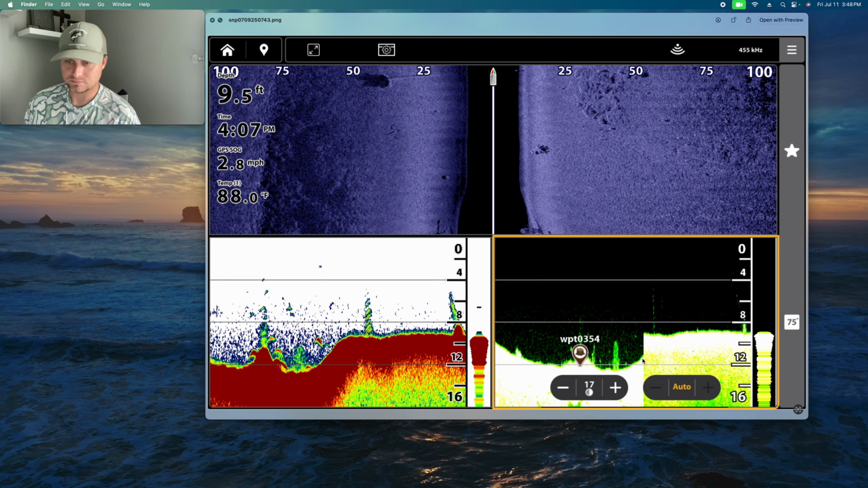On the down imaging, this split right here is because I backtracked and wanted to mark this stump. You can see here it's a really big stump. There's some bait on top of it and a couple of decent sized fish hanging out around it. You can see that dot right there behind my icon. But just overall a really clean image of if you're on a lake looking for stumps, you're going to have absolutely no trouble finding them. You're not going to wonder if that's a stump or not. It's plain as day with this imaging in these settings.